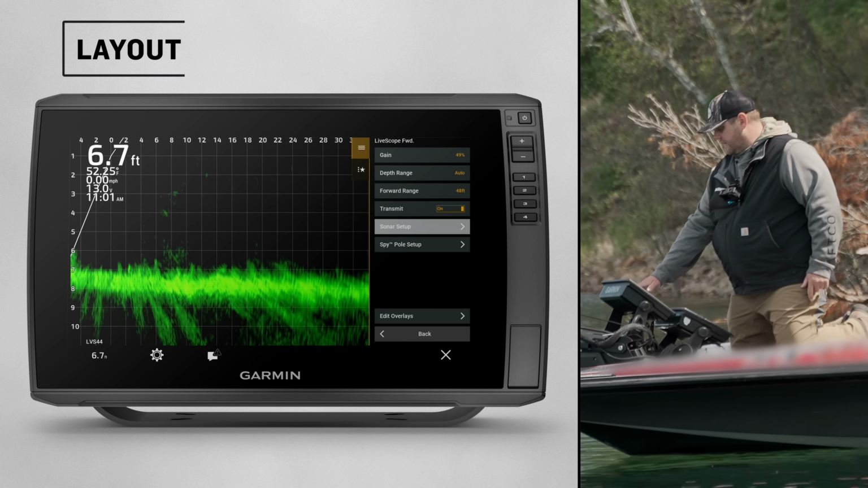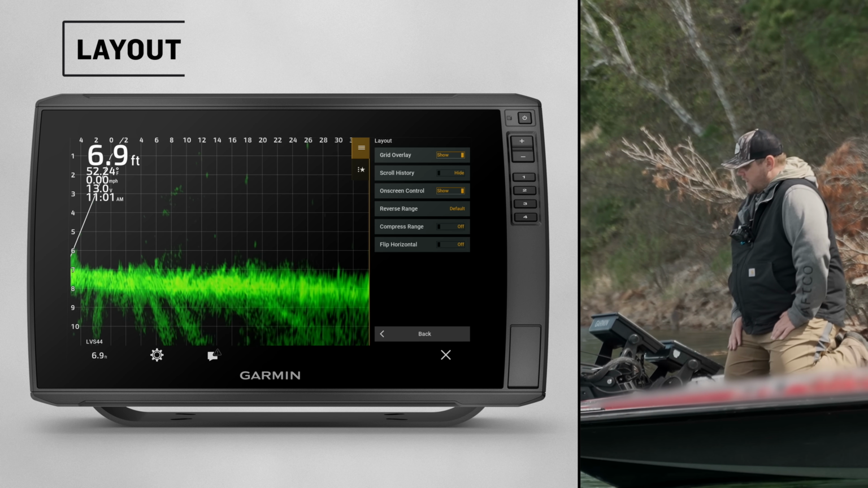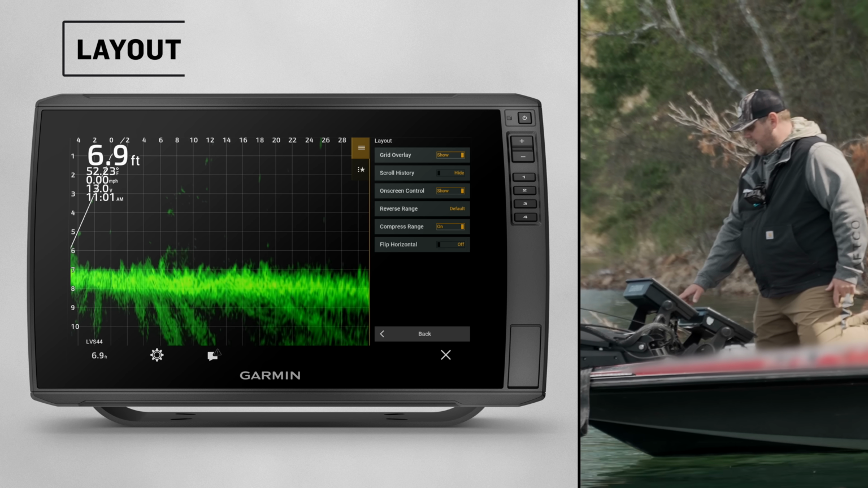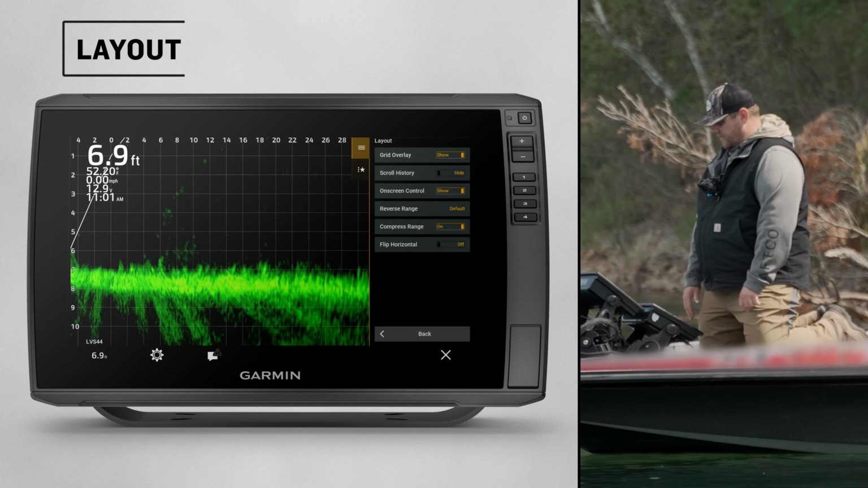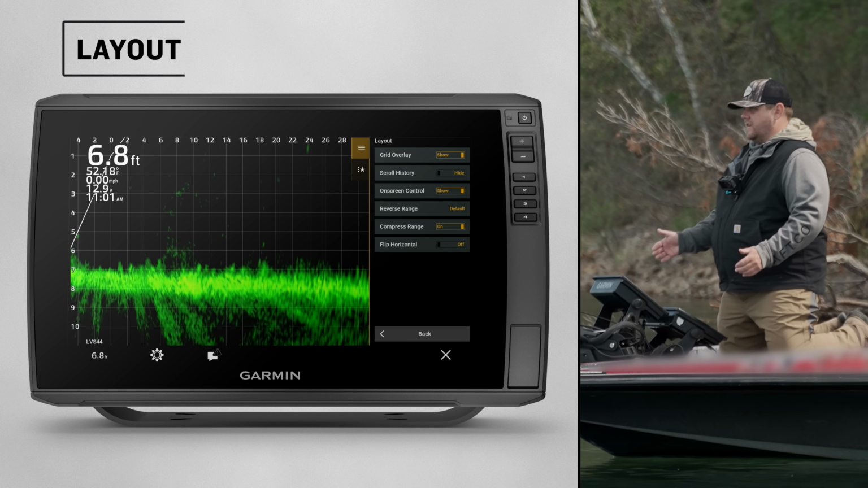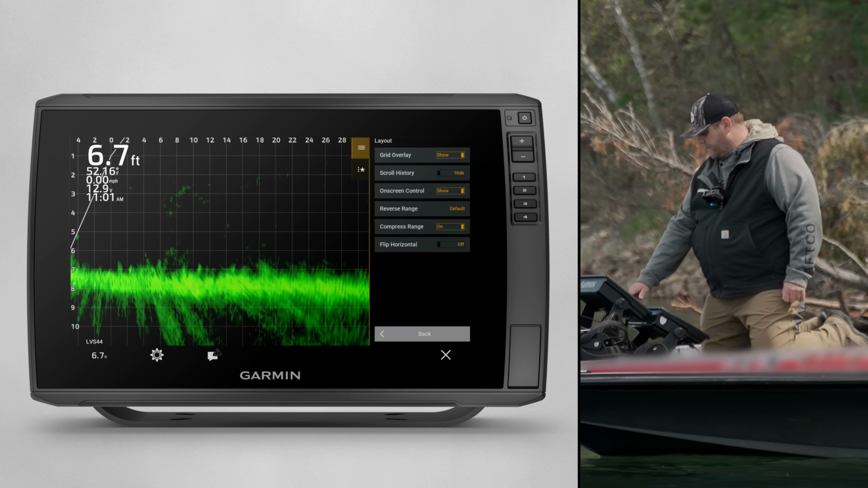If I go back into my layout here, we also have a few other options. We can compress that range. If I click on that, you can see how it brings that back range in a little bit tighter. That way we're not seeing out quite as far a distance as we normally would behind us, just because these transducers have such a wide cone angle with that 165-degree cone angle.